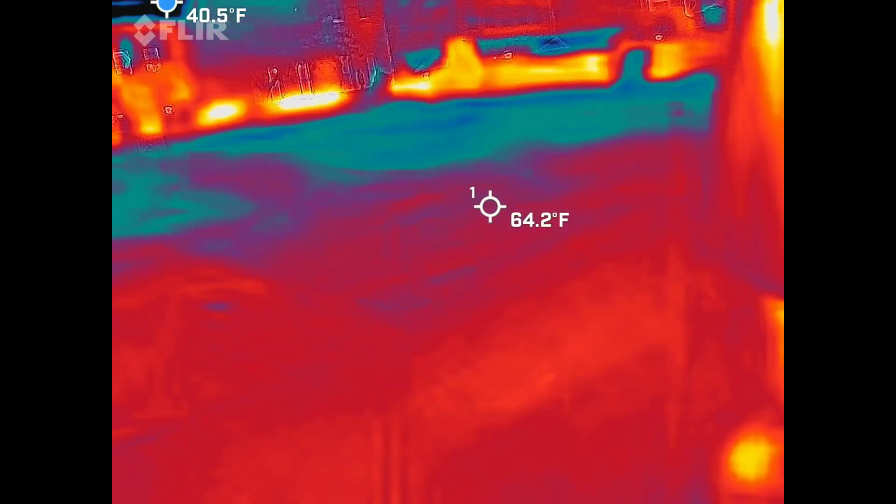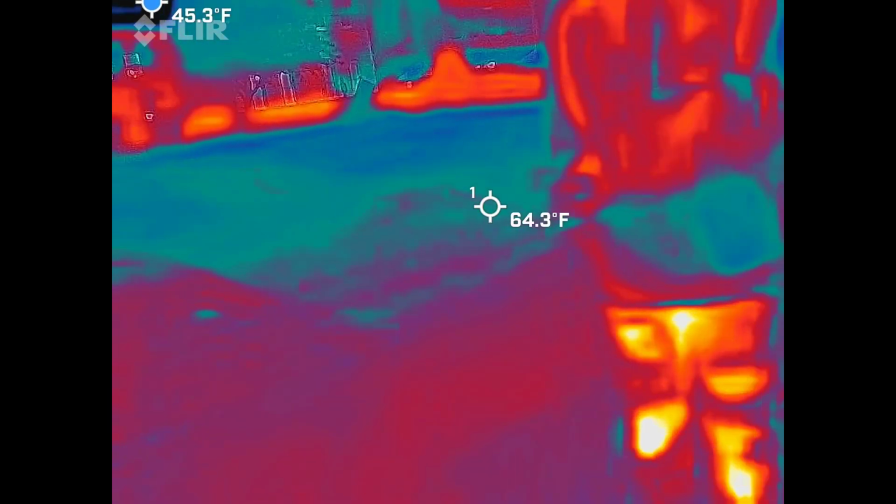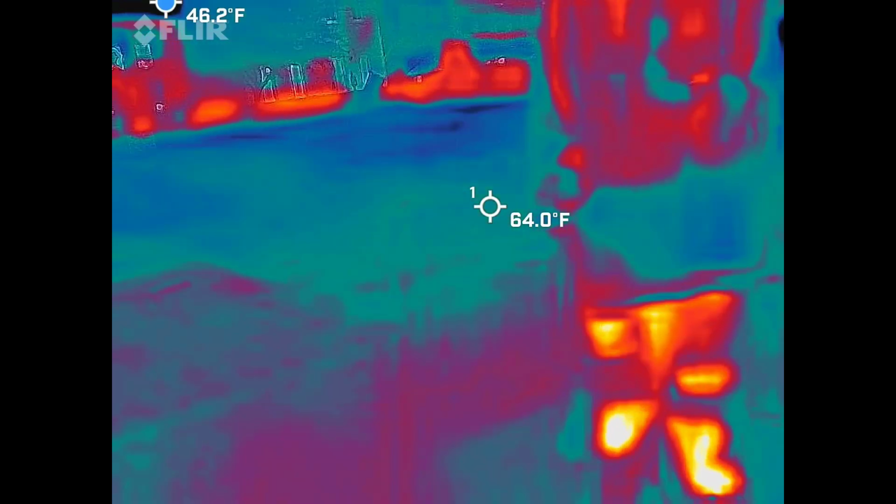We would have missed out on that 30 if we were only using the blinky light device. See why we don't use it? Yeah. All right, so let's talk about why we're here.